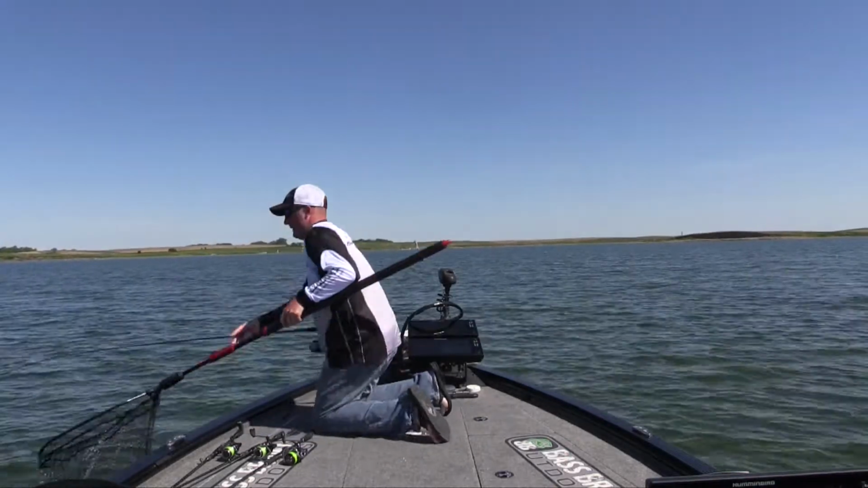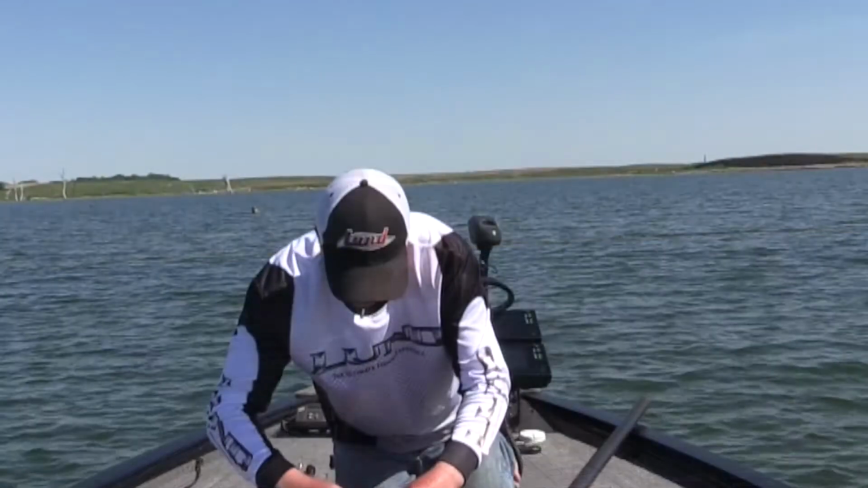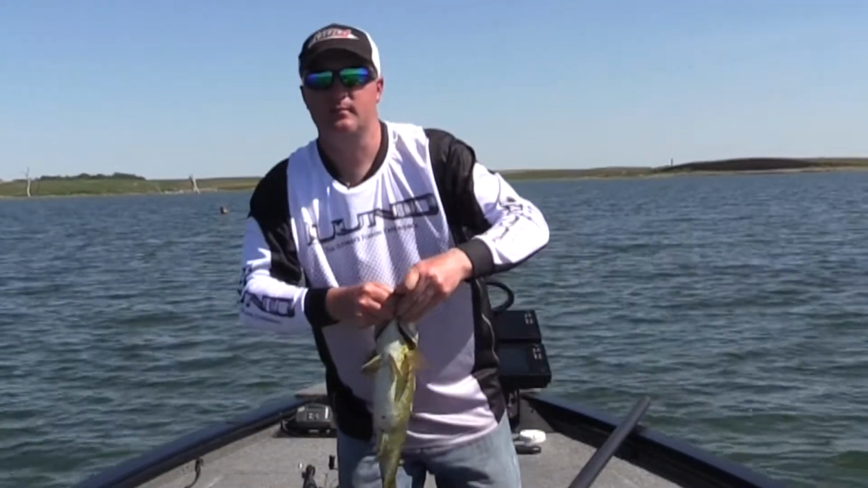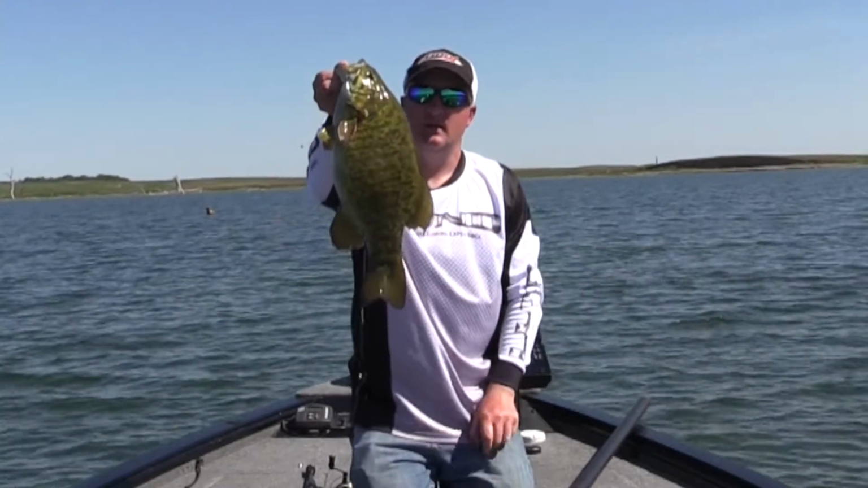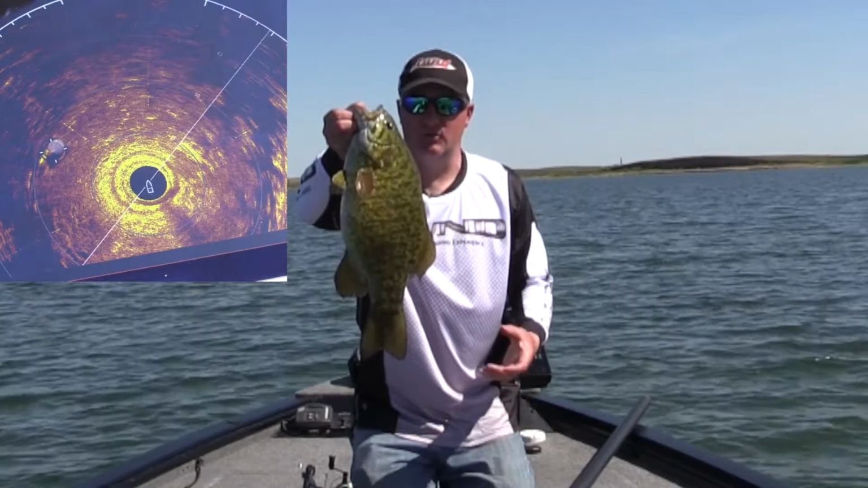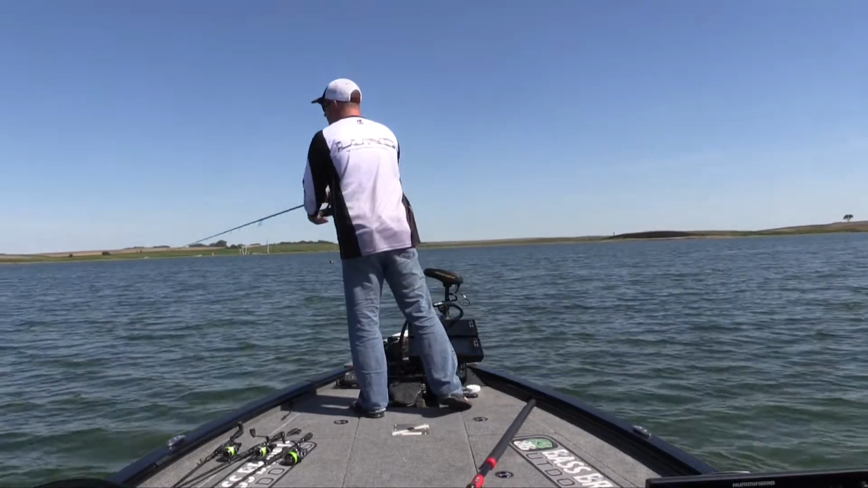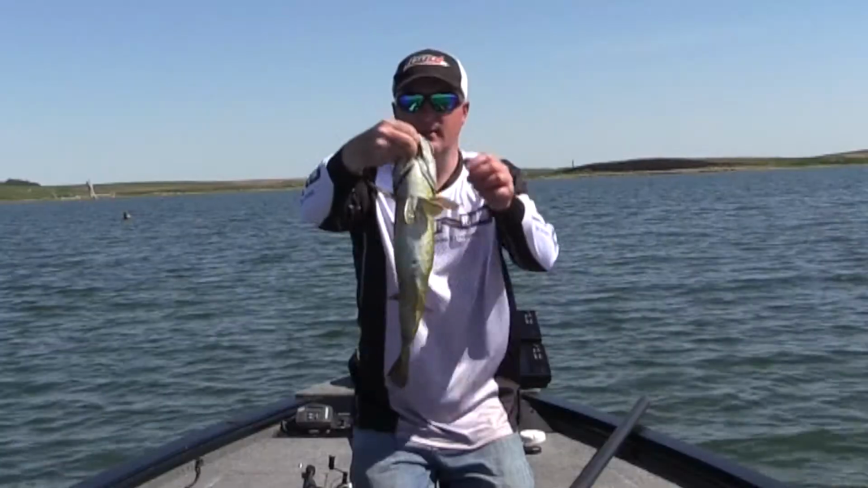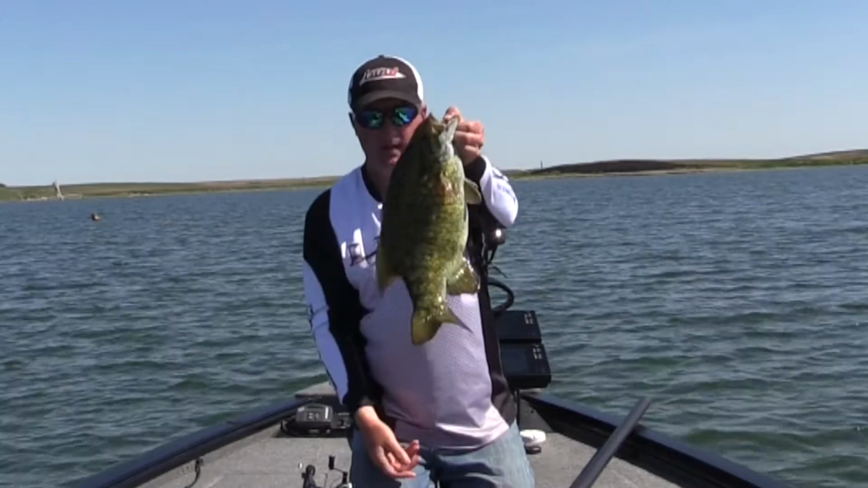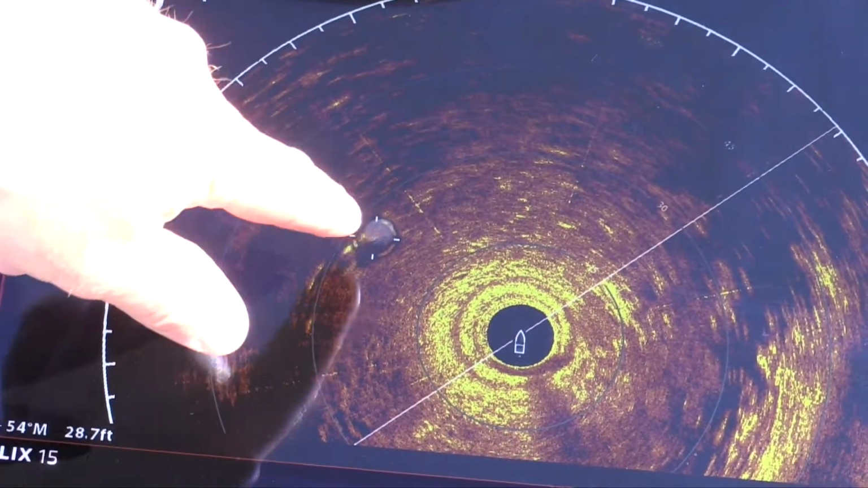Oh, it's a big one. Hooked great. Look at this bonus smallmouth, because I was watching the 360 and I saw a circle, which is a bed. Toss the drop shot over there, a couple shakes. Look what you got. Absolute bonus fish. You can see the divot right here.